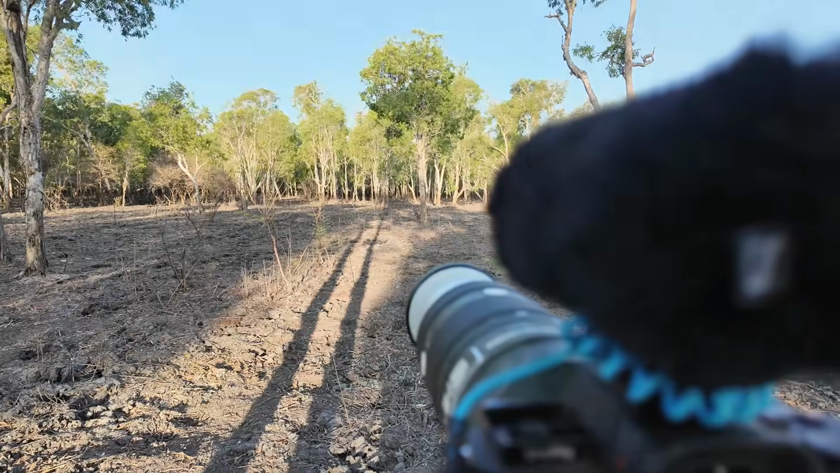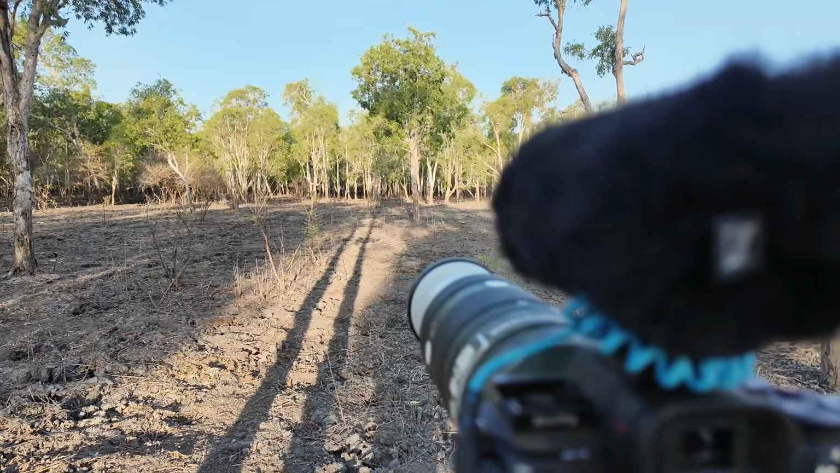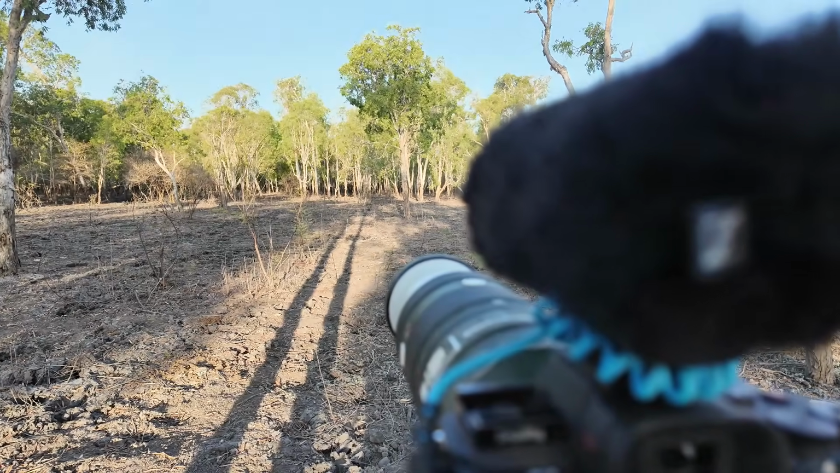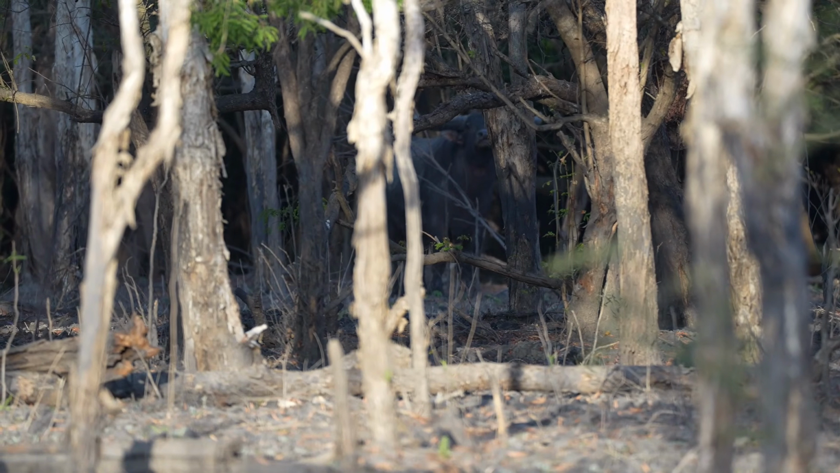We've just had those cows and calves walk in on us till they hit our scent line. It's a pretty cool experience. It came into about 25 metres till they smelt us and smashed off. And down past that camera, there's a buffalo bull that we've just noticed in the shadows. So we're just trying to decide what we want to do.